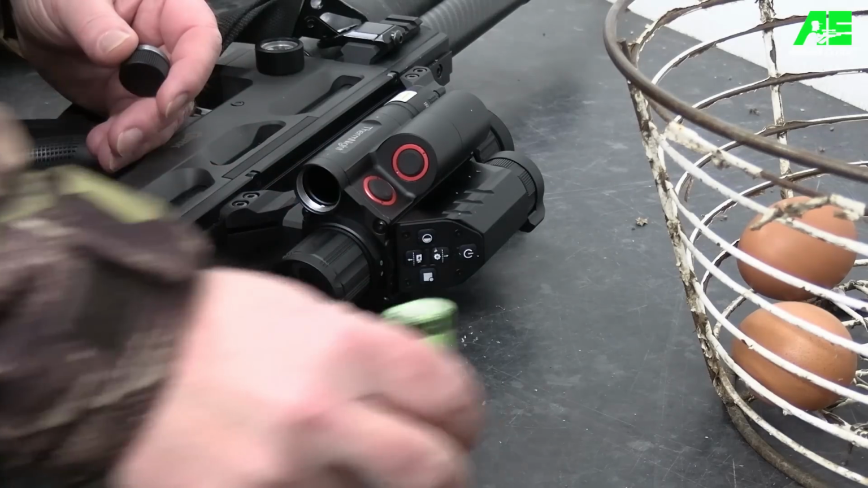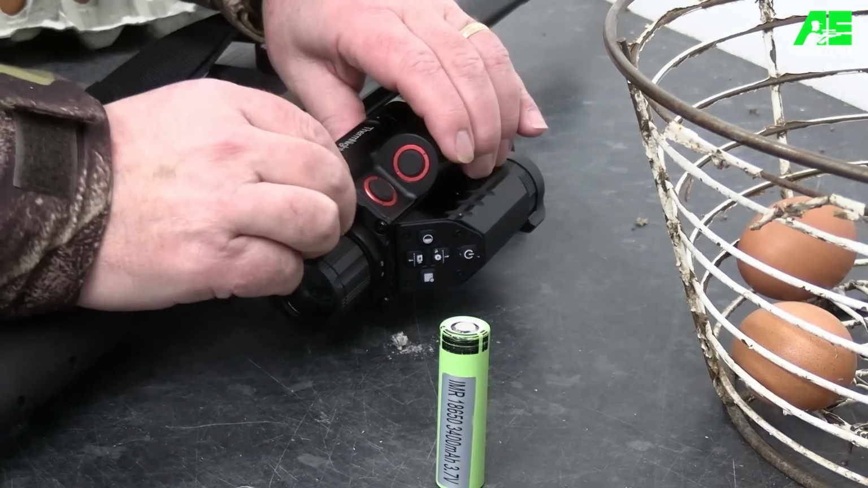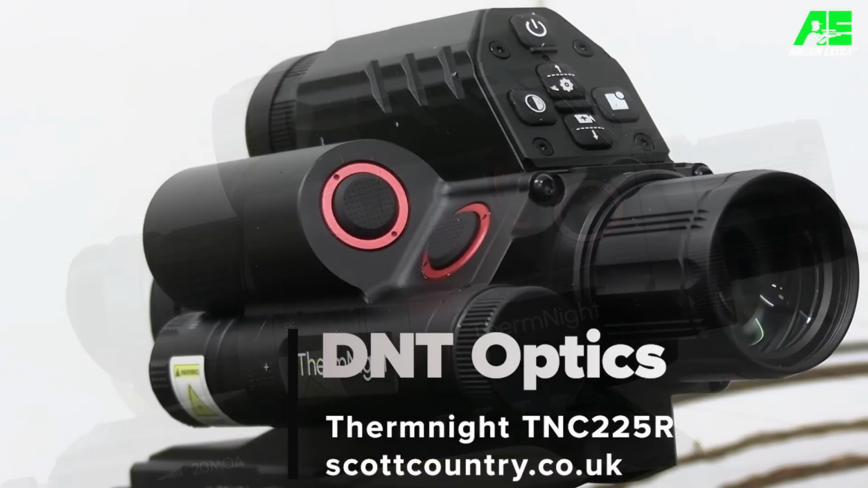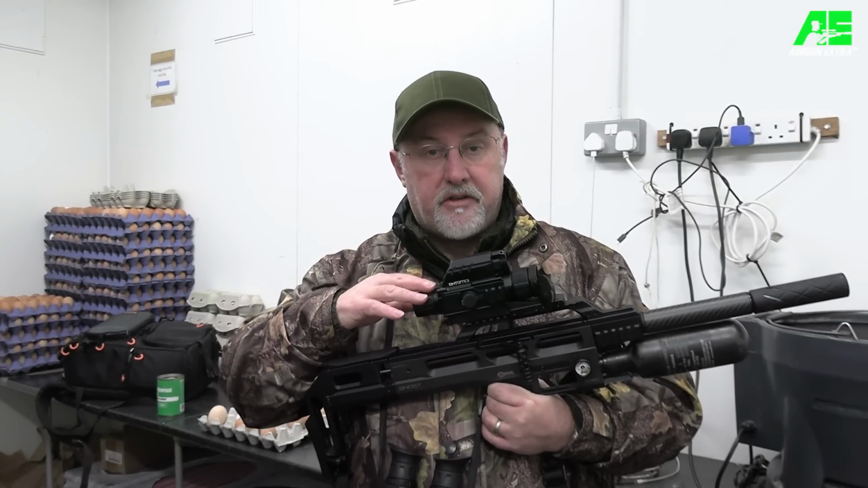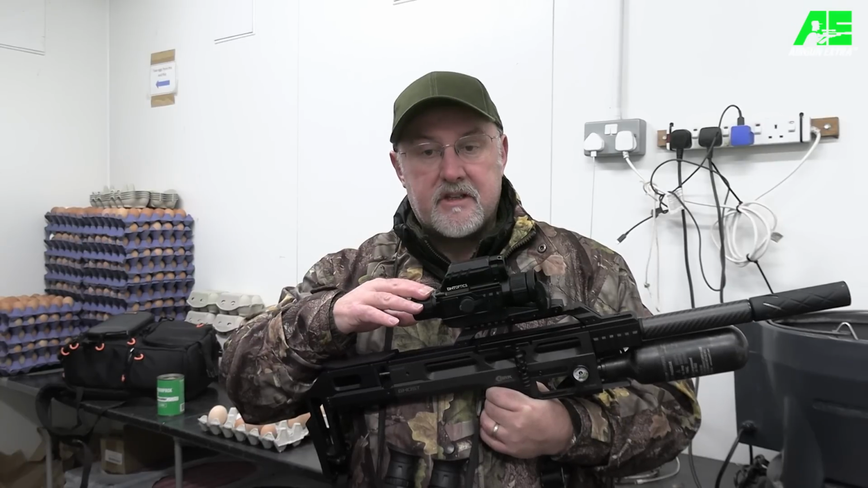While I'm changing the battery, it's a really good opportunity for me to talk you through the gear that I'm using tonight. The scope is a DNT Optics Thermnight TNC225R. It's one of these multispectral scopes, which seems to be the next big thing for night vision. It's an entry model of 3 different models, and I think it's absolutely ideal for 12 foot-pound rifles.